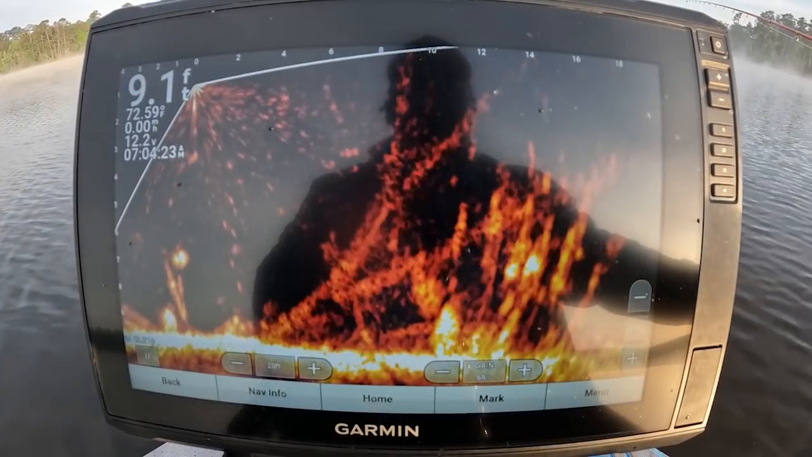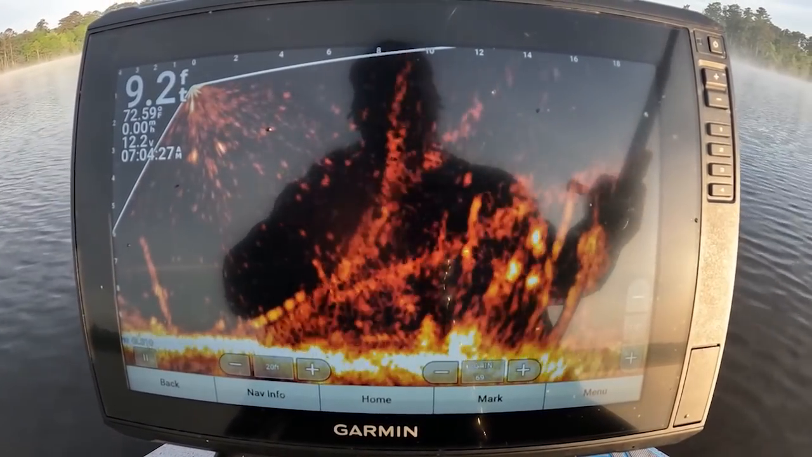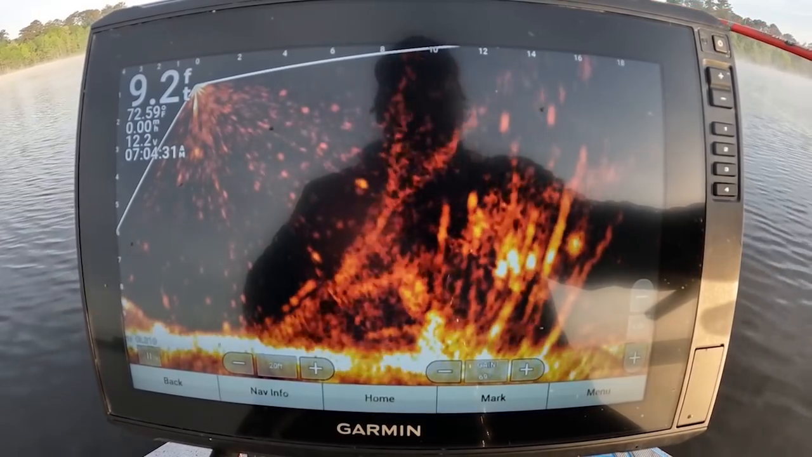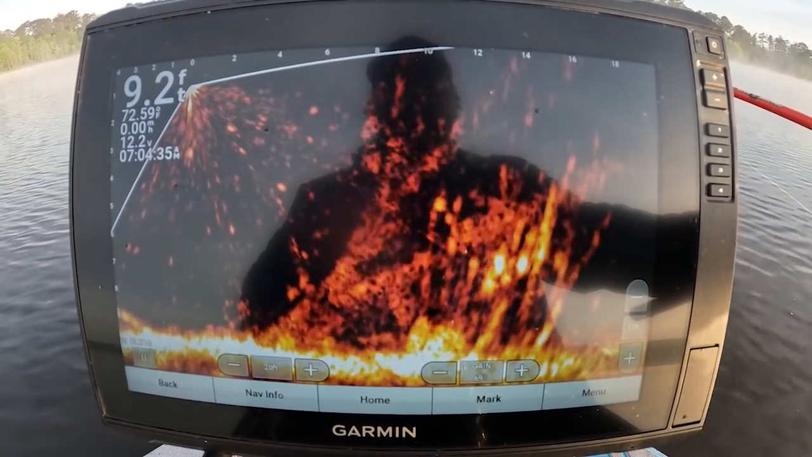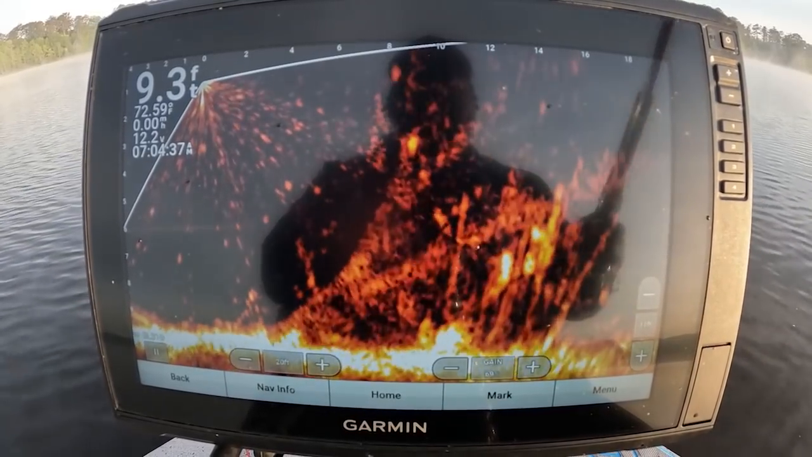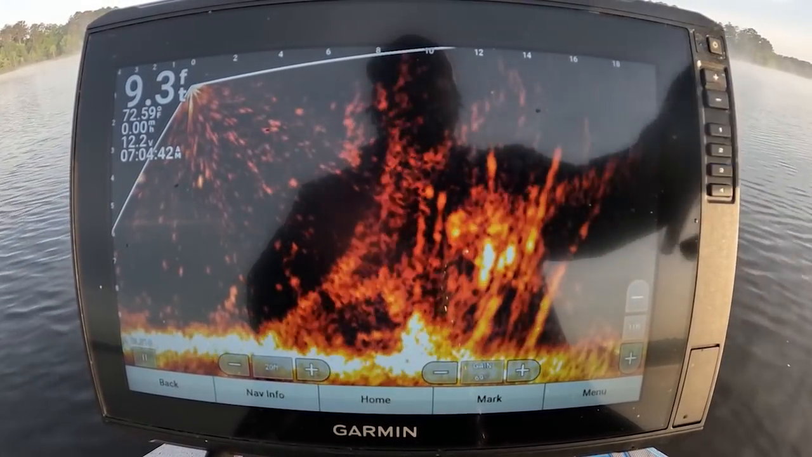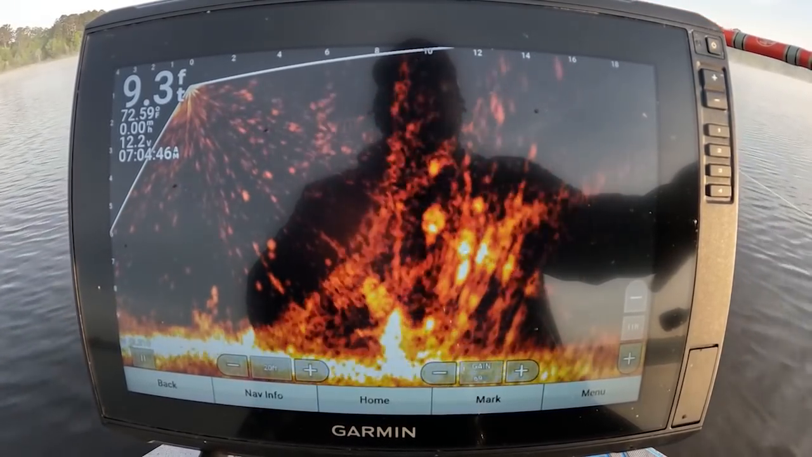The willows real tight. They'll be in there real close. Got a lot of clutter in the screen this morning to help me see these fish that are hidden in this structure. I don't think those big fish right there, but it's a lot of them sitting there. But I don't think they big at all.